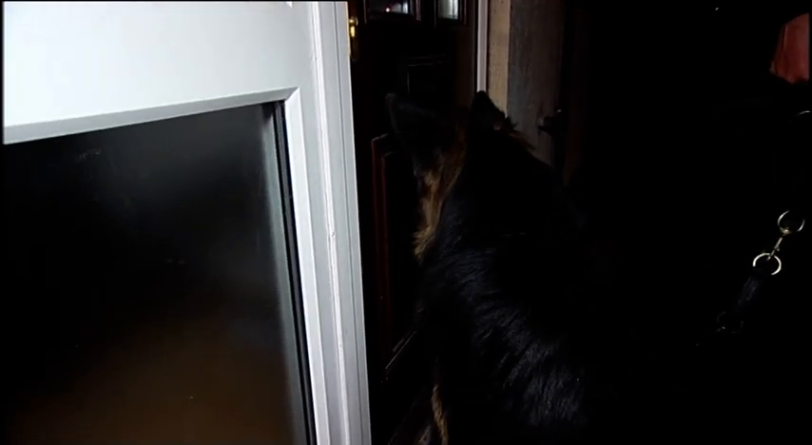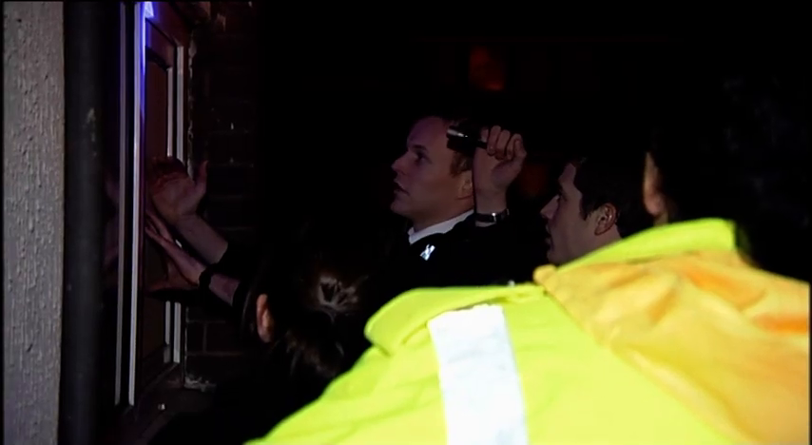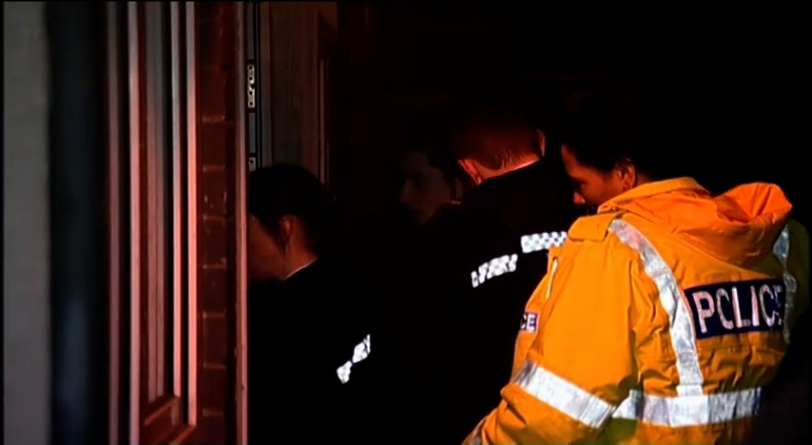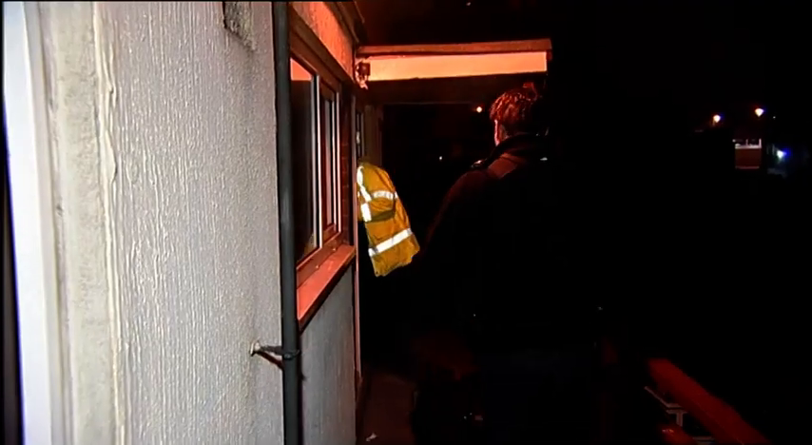In Pontefract, in the flats where the van thief is thought to be hiding, they could do with some divine intervention. They're still locked out. I've got a crowbar that'll take that wood off. But just as the team considers another way in, like breaking a window, there's been a development. Or at least an open door with a suspect on the other side.